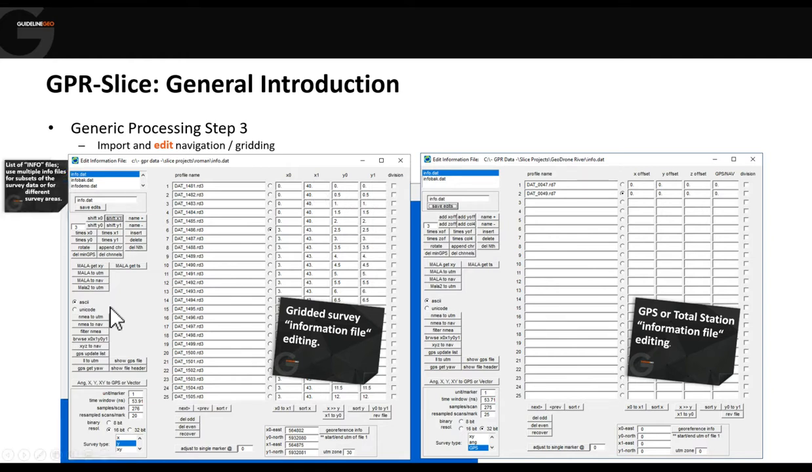We can, of course, have multiple information files, and that can be useful if you have subsets of a whole survey that you want to process the data separately. For example, if you've collected data in two directions, you might want to process the X files in one set, the Y files in another set, and combine them afterwards. Then we can do that in here by having an info X and an info Y, for example.